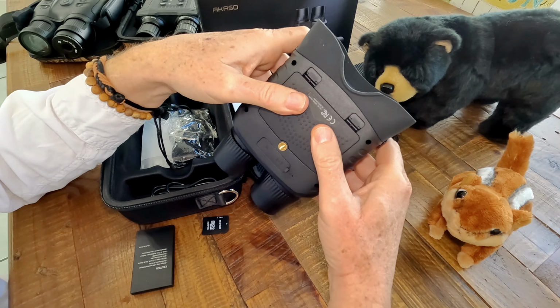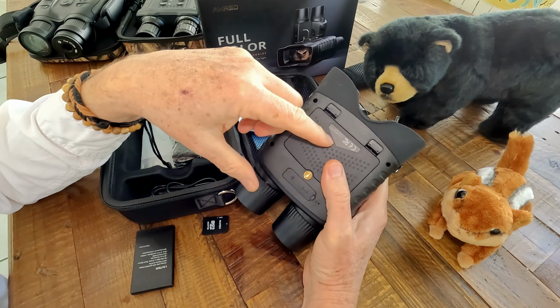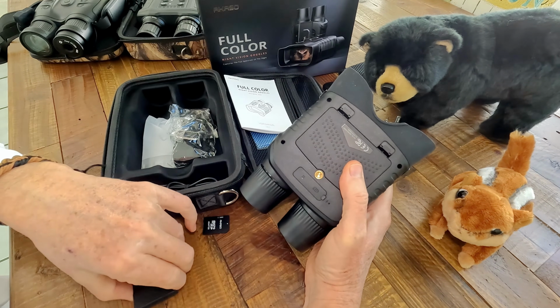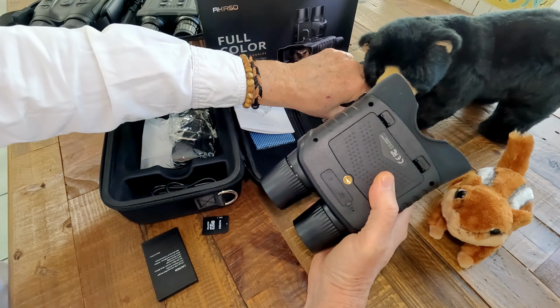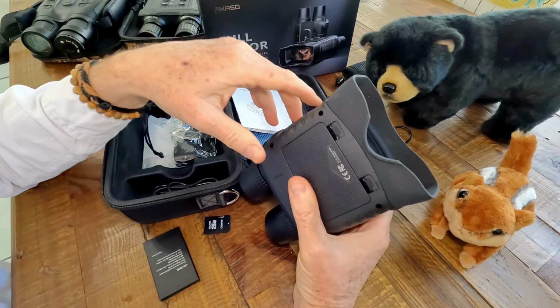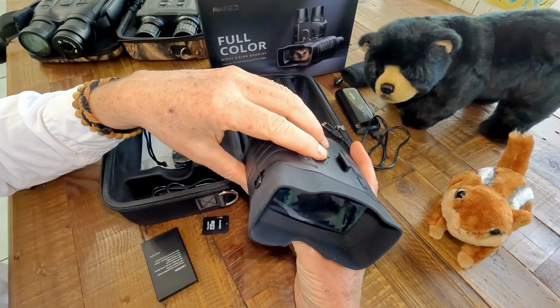Battery life was really good. I had 2.5 hours of constant video with these batteries. And you have a spare battery that comes with it, and it'll run off of a USB power pack. So really versatile, really light, compact, easy to use, and really quite good results, as you'll see in my examples.